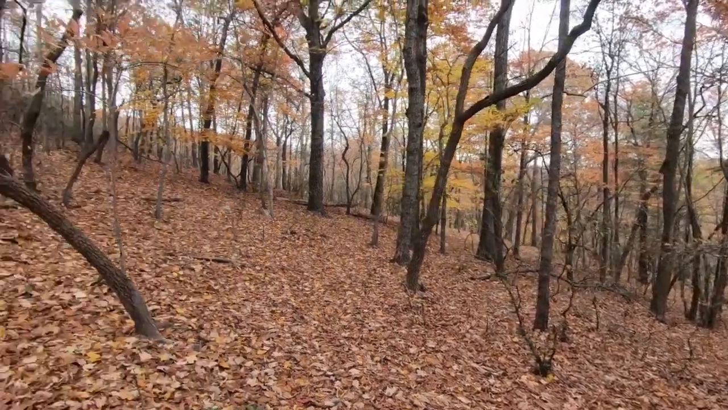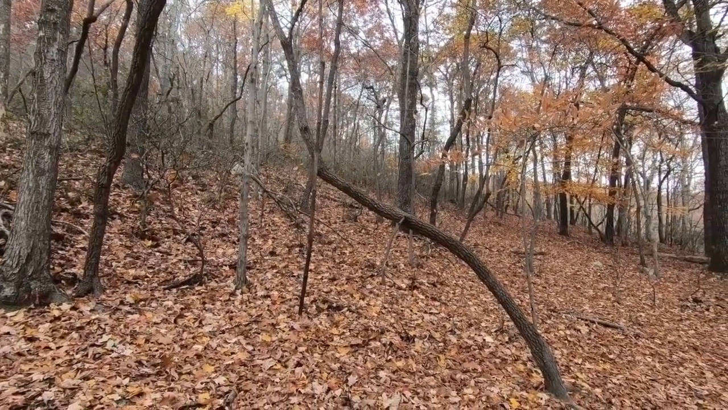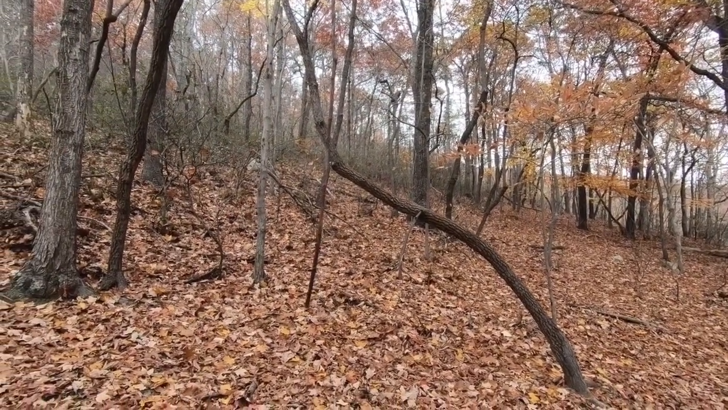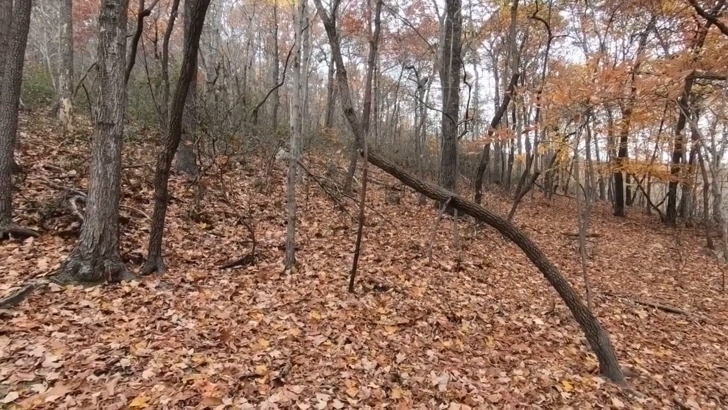If it seems like there's a lot going on up here, I don't want to bump any deer. So it's a really good spot. I really like it, and I think it's got some potential. It might take a little bit to get it established, but once I get it established, it's gonna be good.